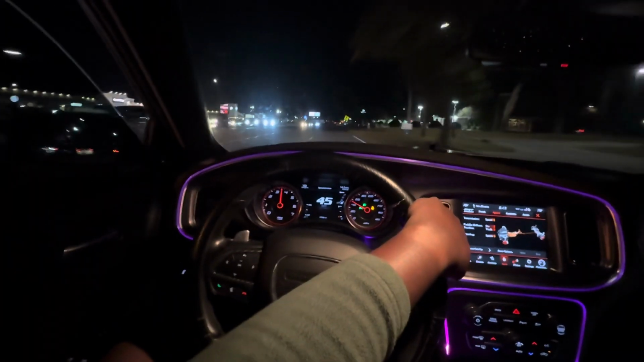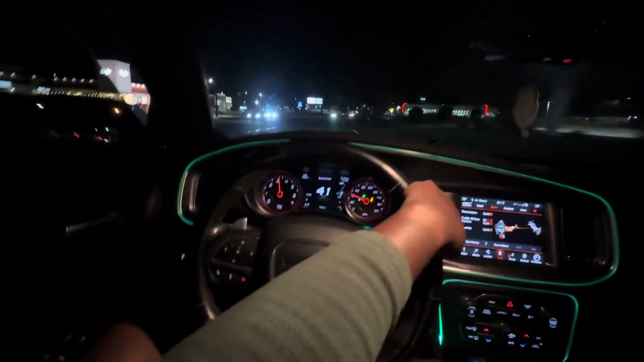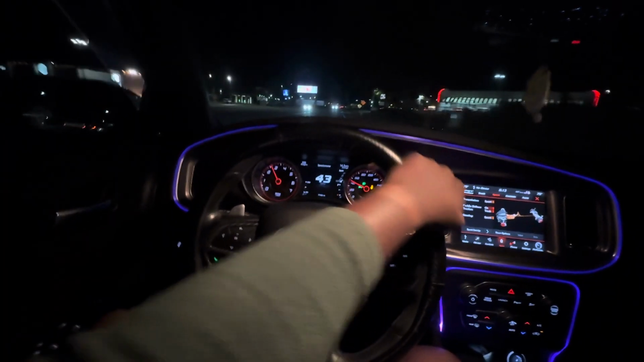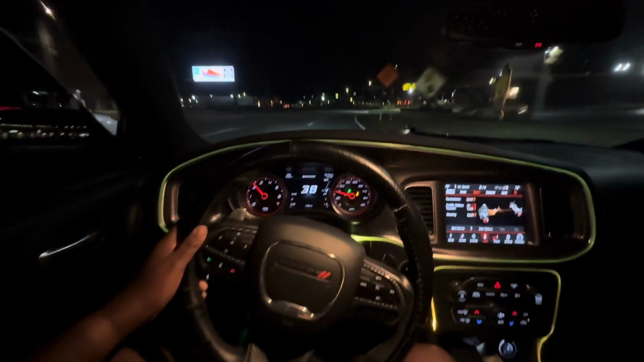Bro, every time that shifts, it just wants to go faster. Even if you're just holding the pedal at one speed, that thing wants to go faster. You can feel it in your gut.